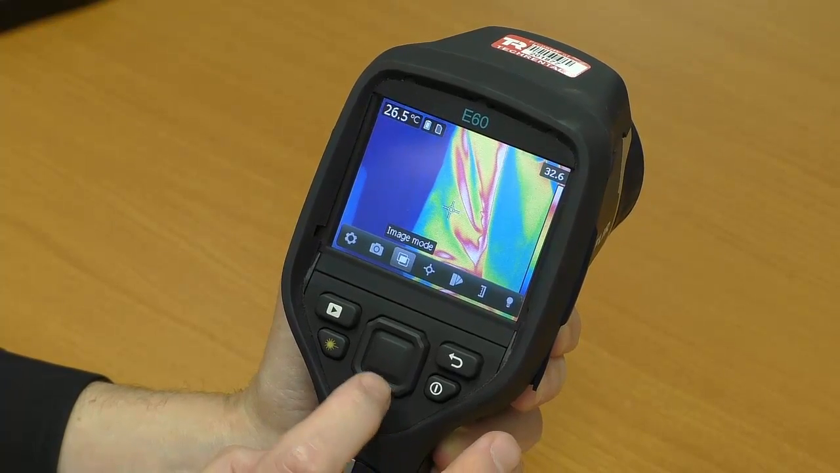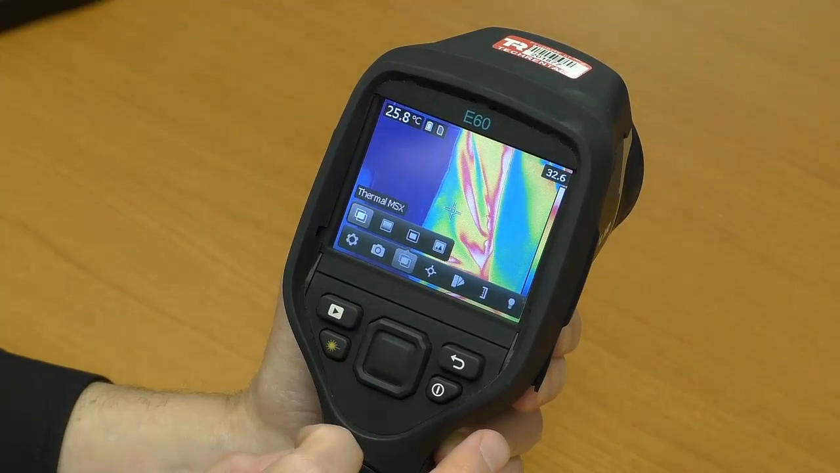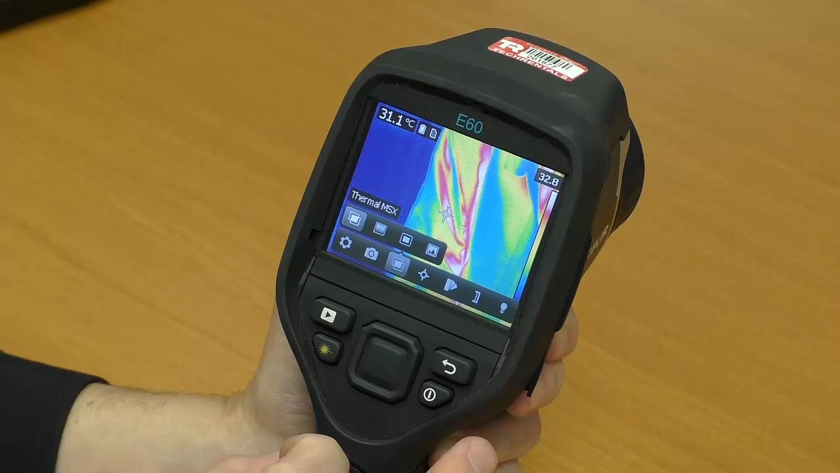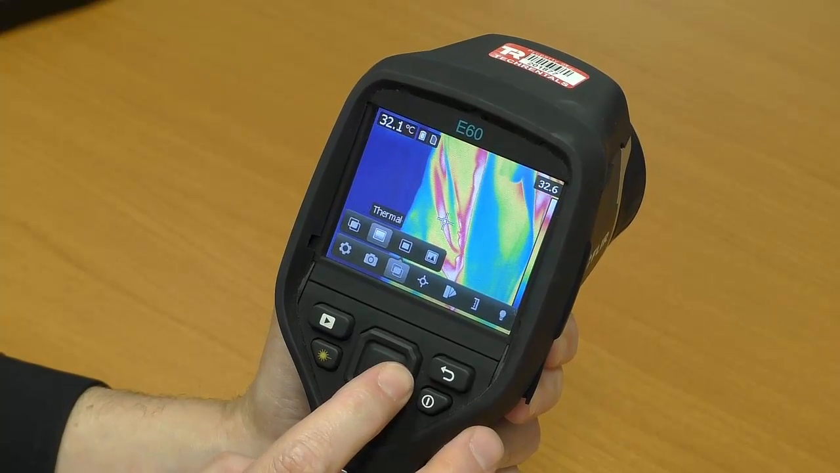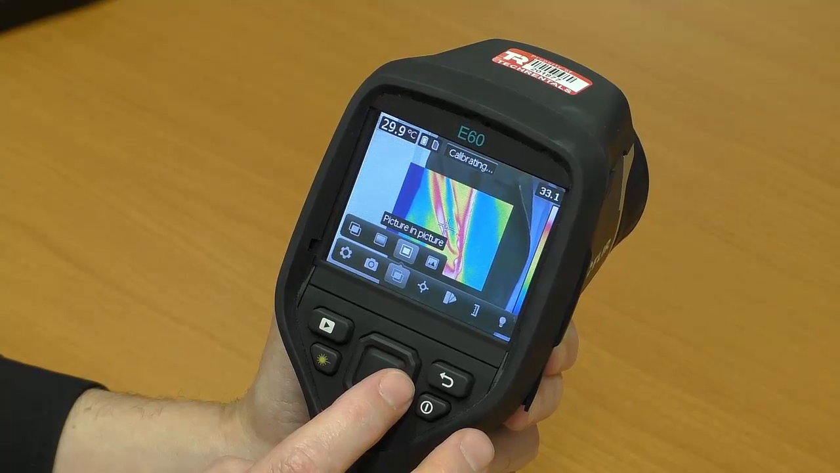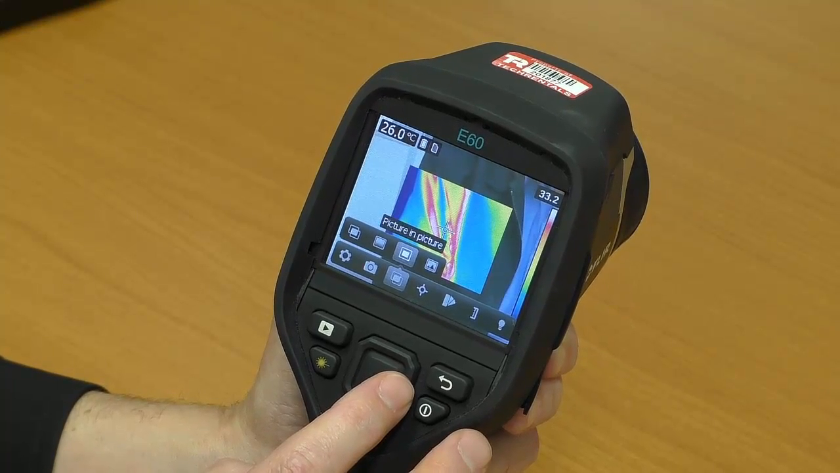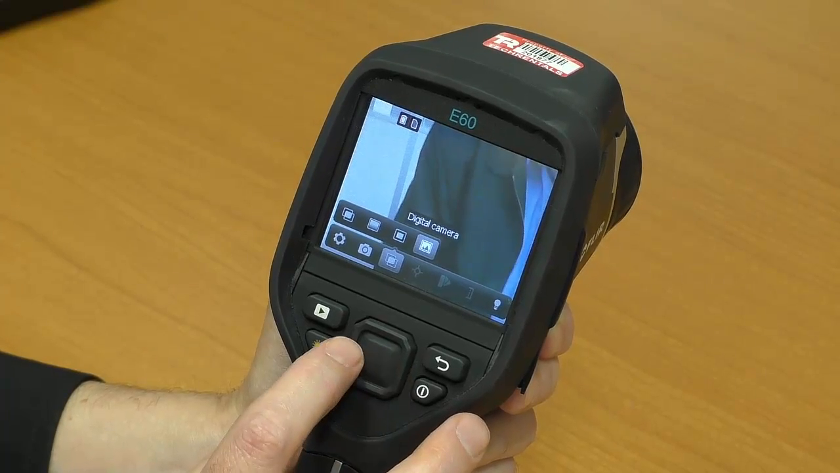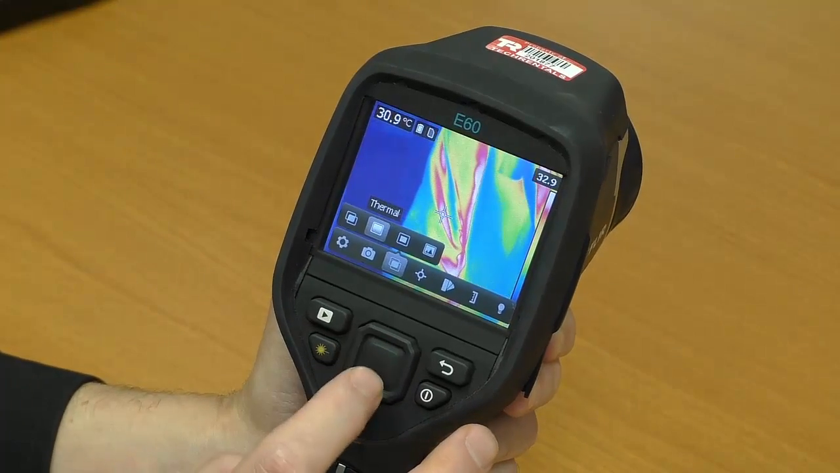The next one is image mode. You can choose thermal MSX, which is a blend of the visual image into the infrared image, a pure thermal image, a picture in picture where you have a thermal image block inside the visual image, and digital camera. Just leave it on the thermal.